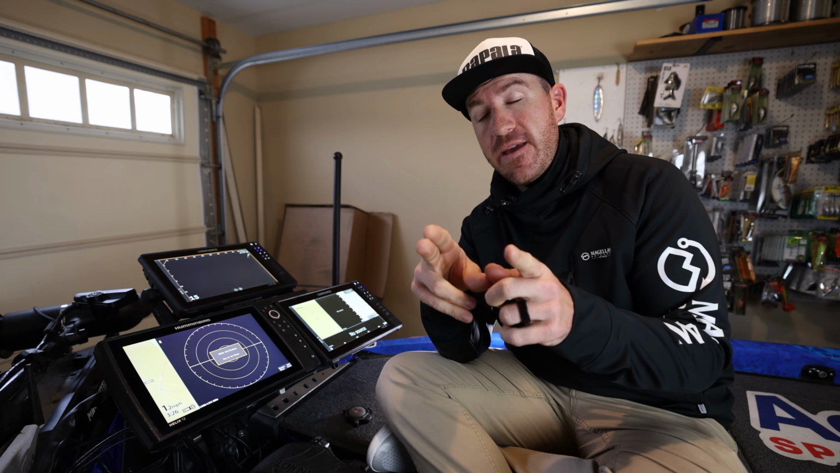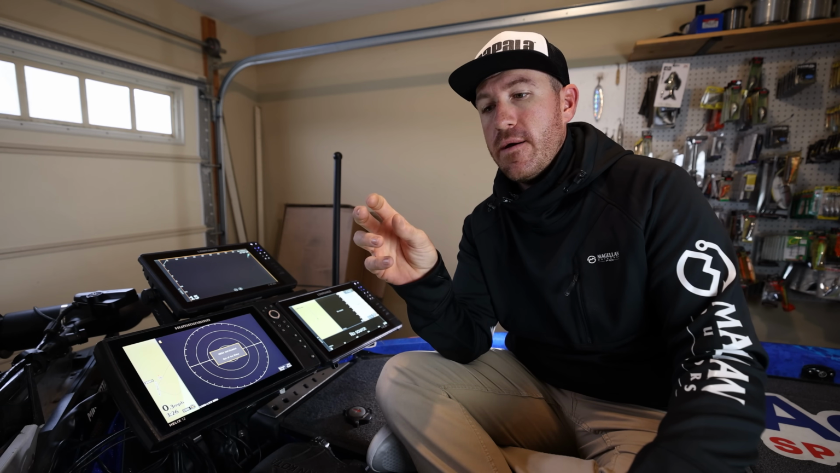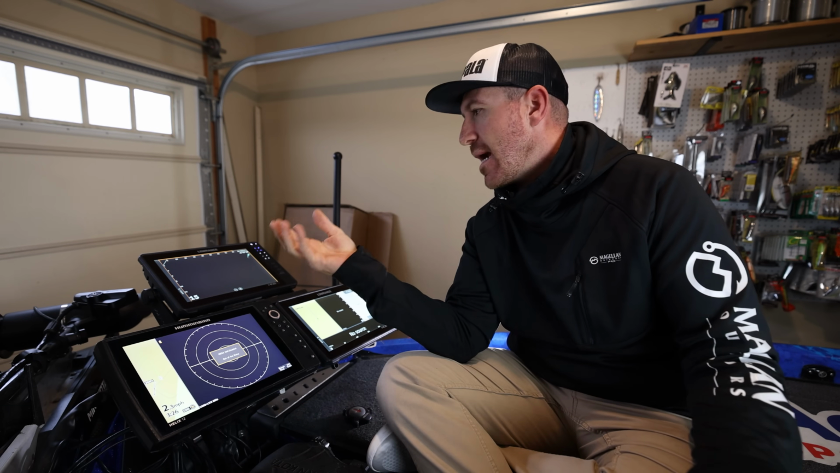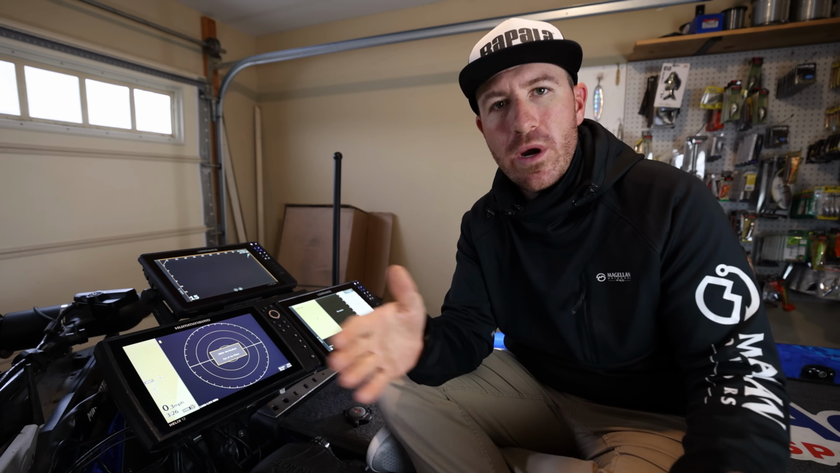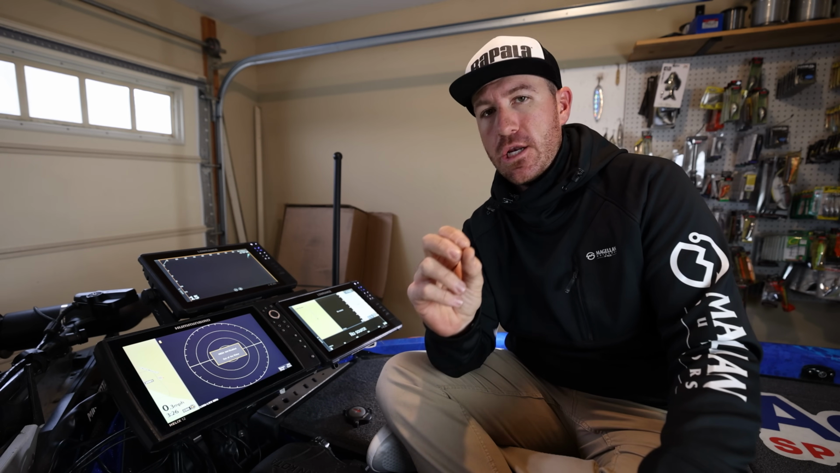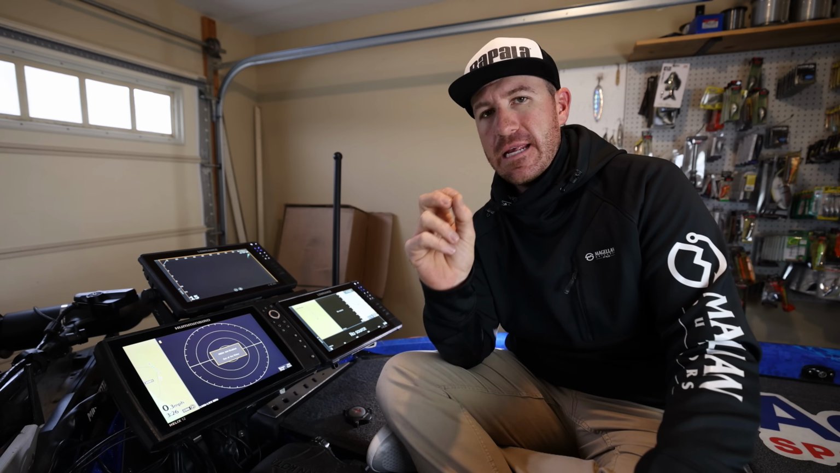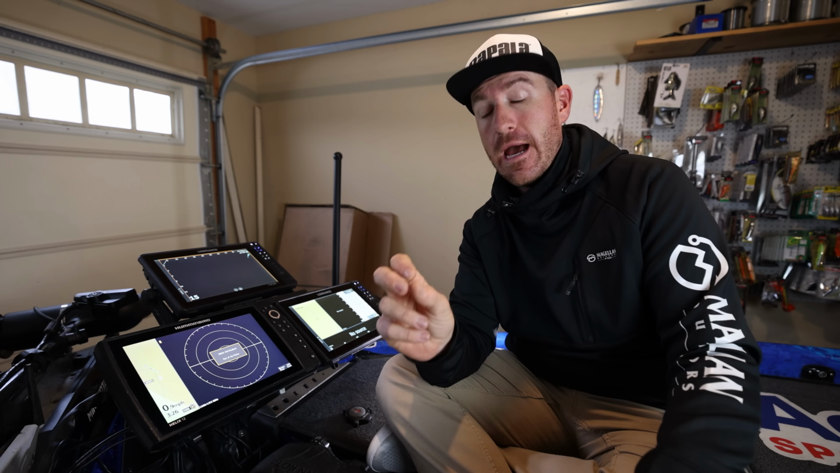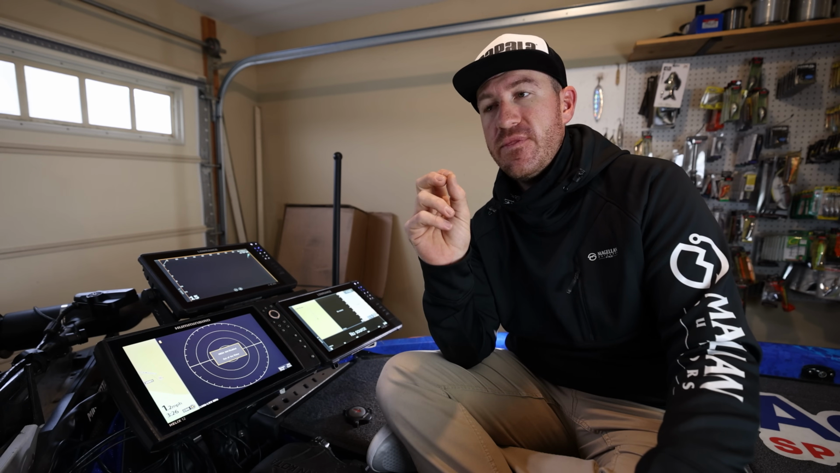There is a spot between like 30 and 60 feet that's a little fuzzy there. Say I run my ActiveTarget on 100 feet, there's 20 feet that it's not as crisp, okay? But the advantage to ActiveTarget is that I can see fish and objects further out, at clarity, than I can on a Garmin.